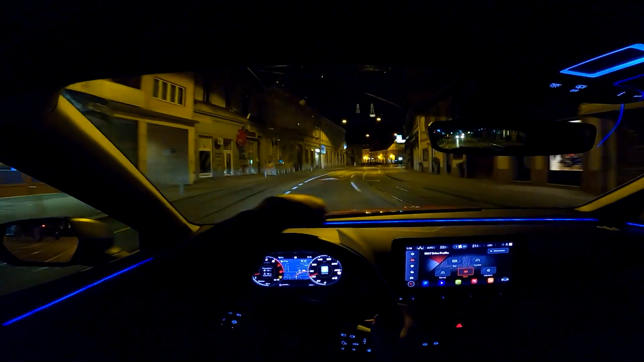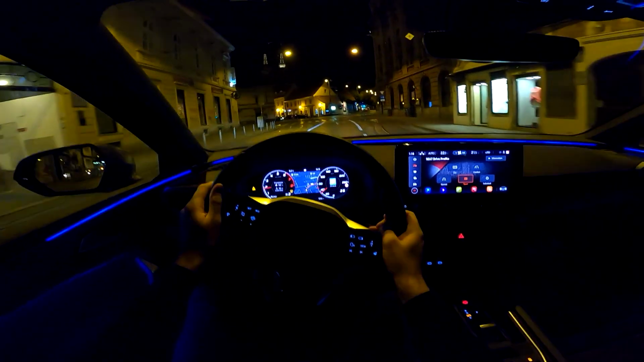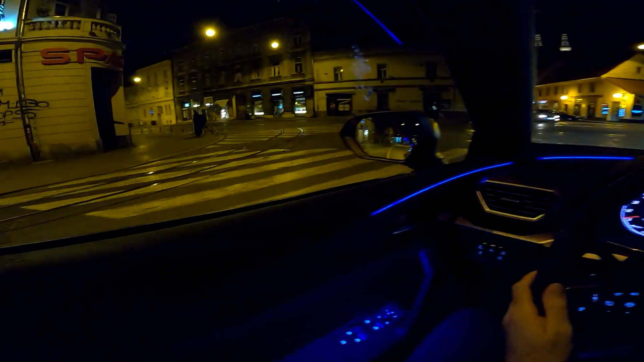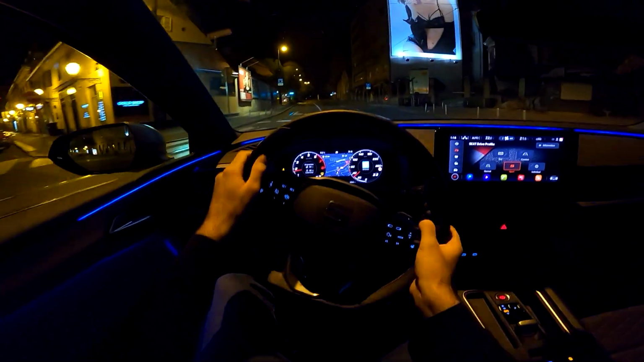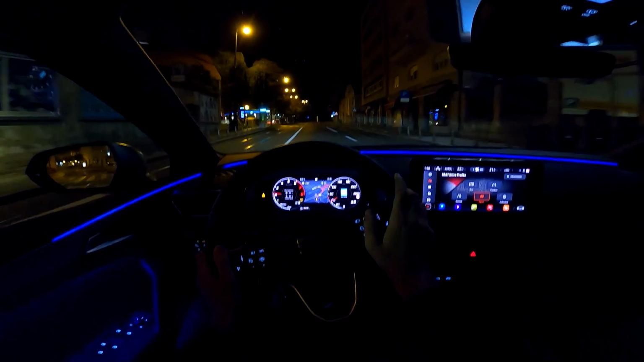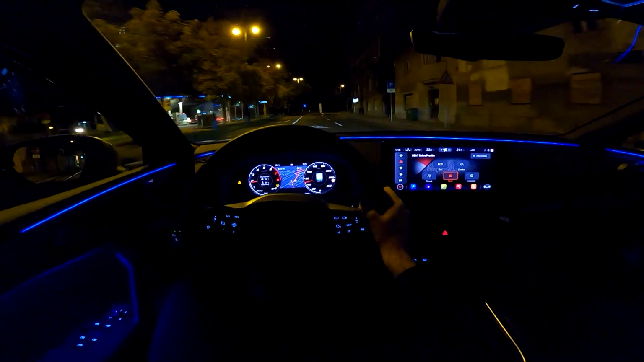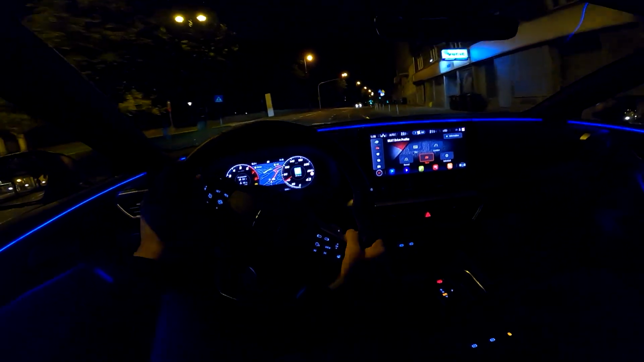And this ambient lighting, the bar goes all the way, almost like it's hugging you, and it is an optional thing. I think around 300 euros is the price, 200 or 300, but I think it's worth it, because if you are like me, I'm obsessed with ambient lighting, then you will really enjoy it.